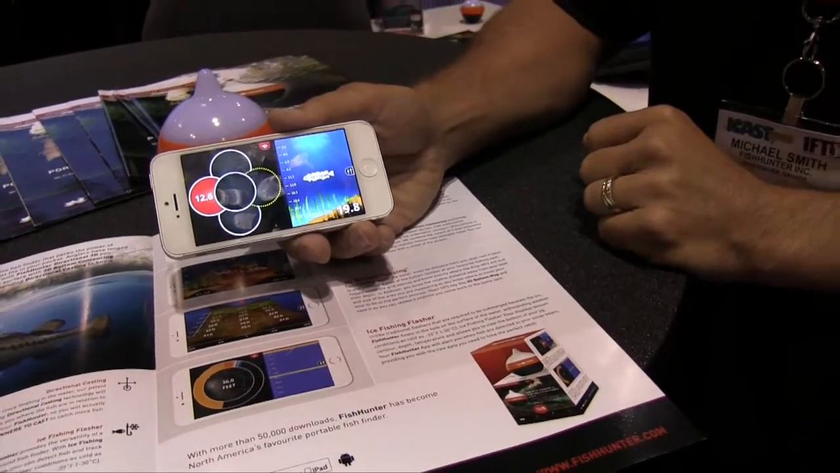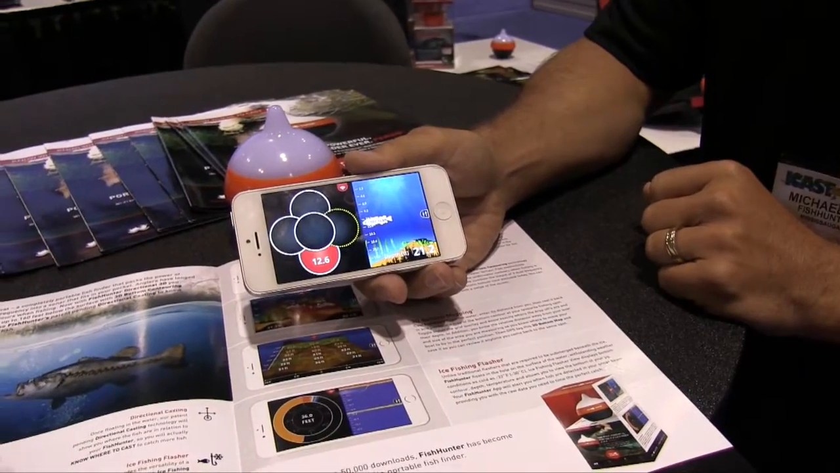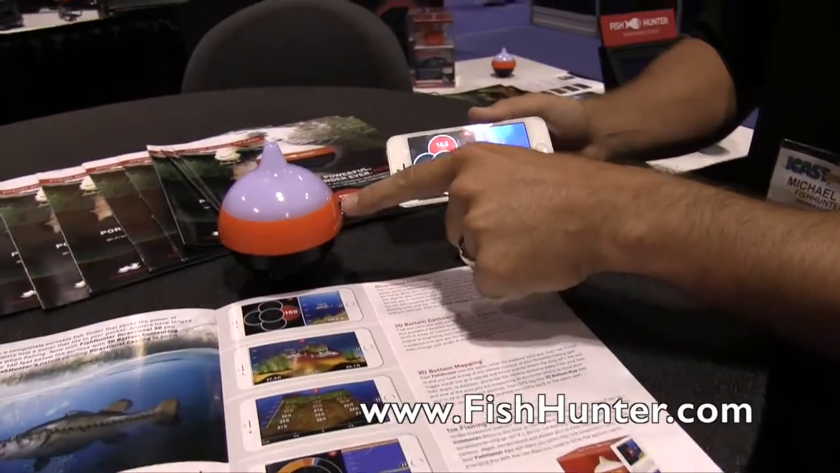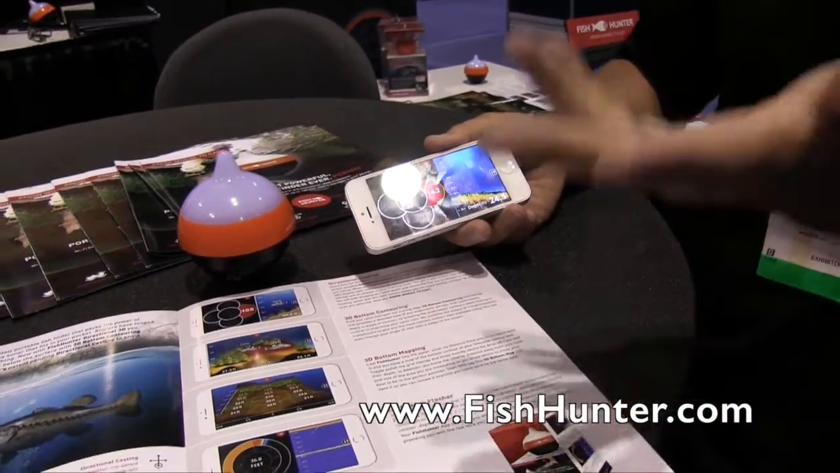So the apps, are they available on the App Store? Yeah, the apps are available on both the Google Play and the Apple iOS store, and it's all free. You basically pay for the hardware, but if you want to use the app, you can use the app because we have GPS maps and a catch logbook.